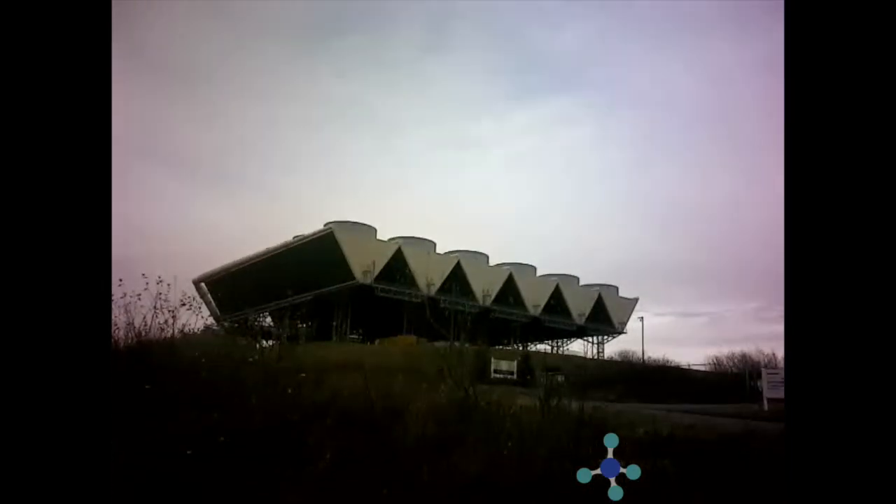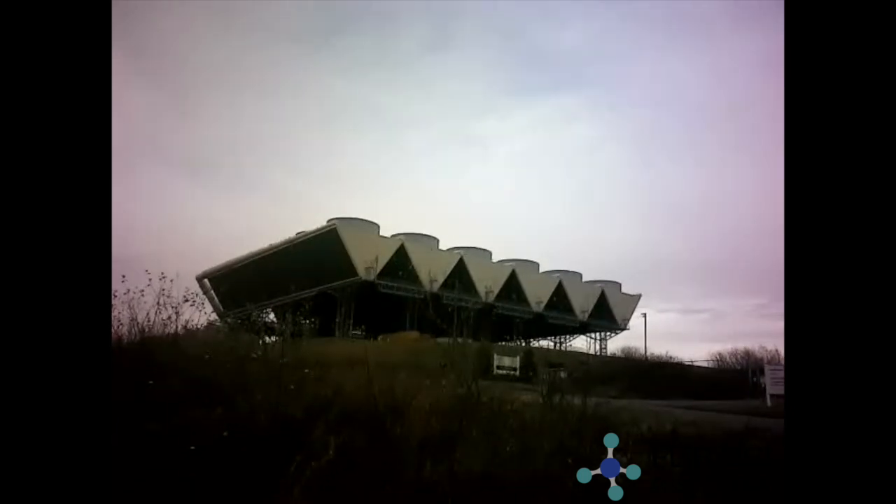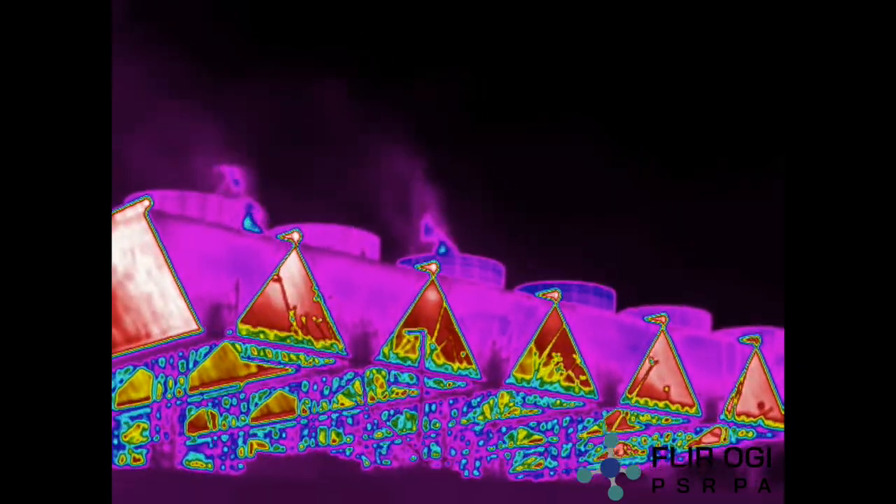And as we watch this video, we're watching plumes of hydrocarbons being released into the atmosphere. While I could not image the Enbridge compressor station, I have imaged several compressor stations, and they absolutely do both show uncombusted hydrocarbons being released into the atmosphere.